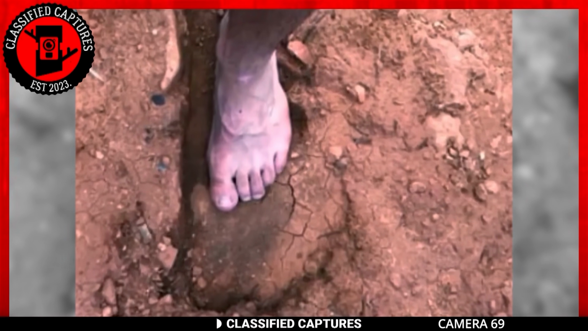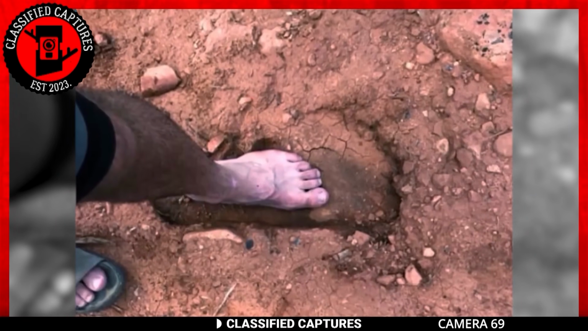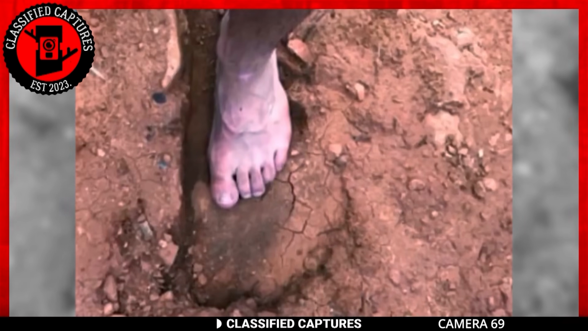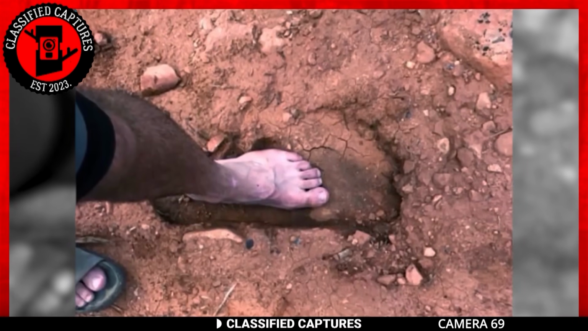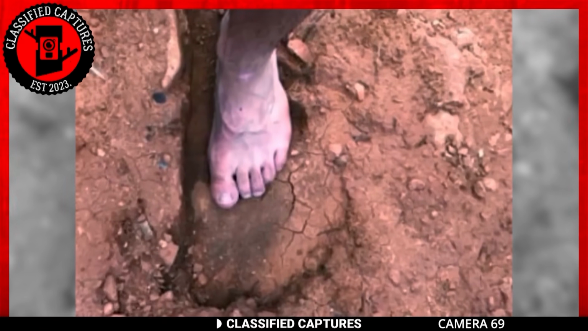Can you really blame them? After all, how many creatures can you name that are large enough to have feet of that size and weight, leaving such deep imprints in the soil? None, I presume. So if it's not a Bigfoot, what do you think could have made those tracks?